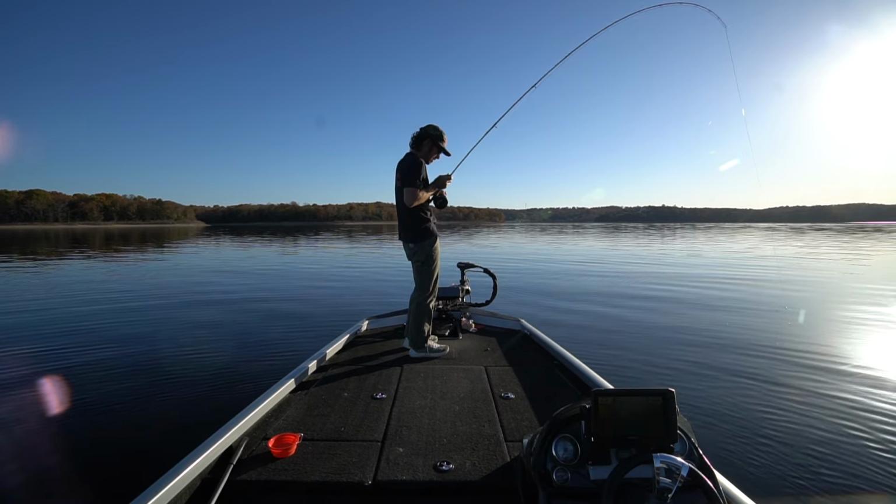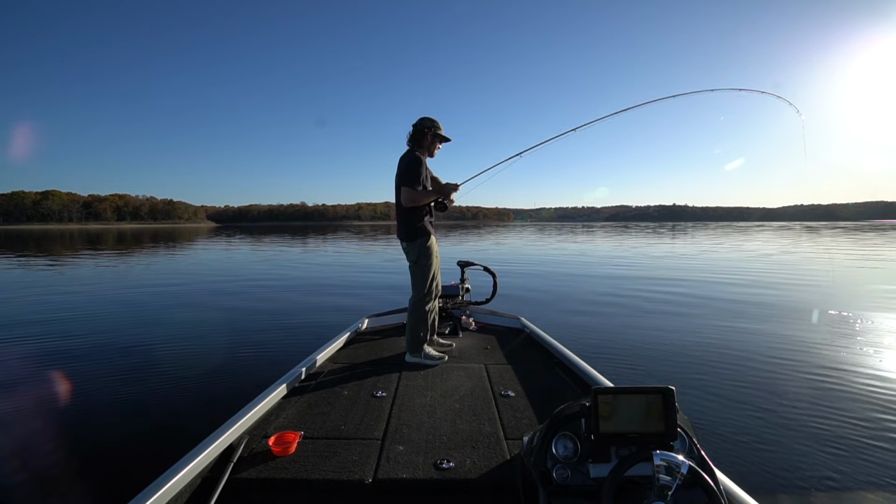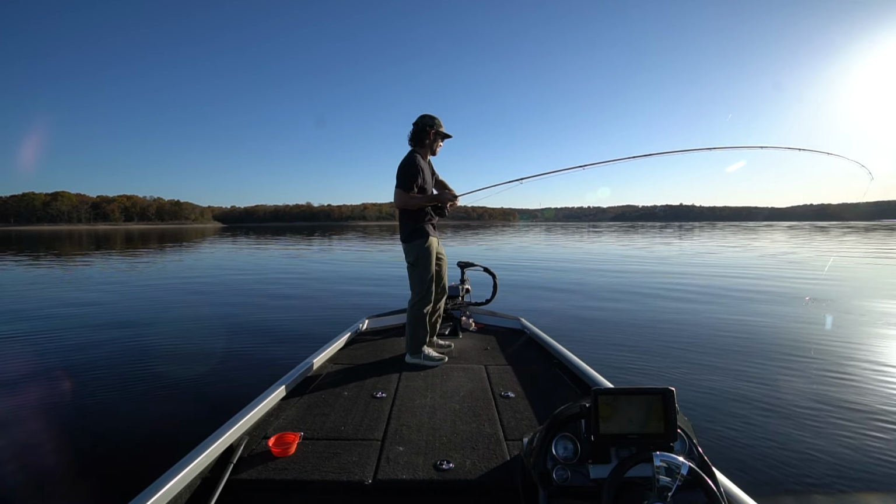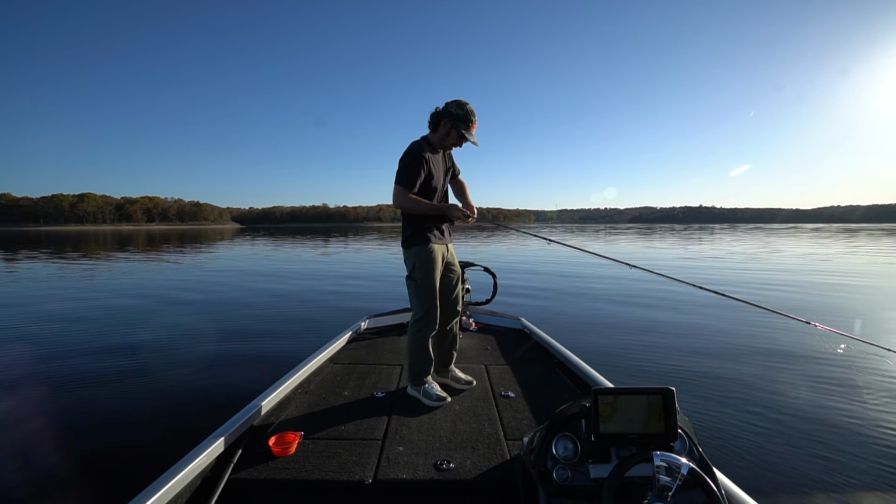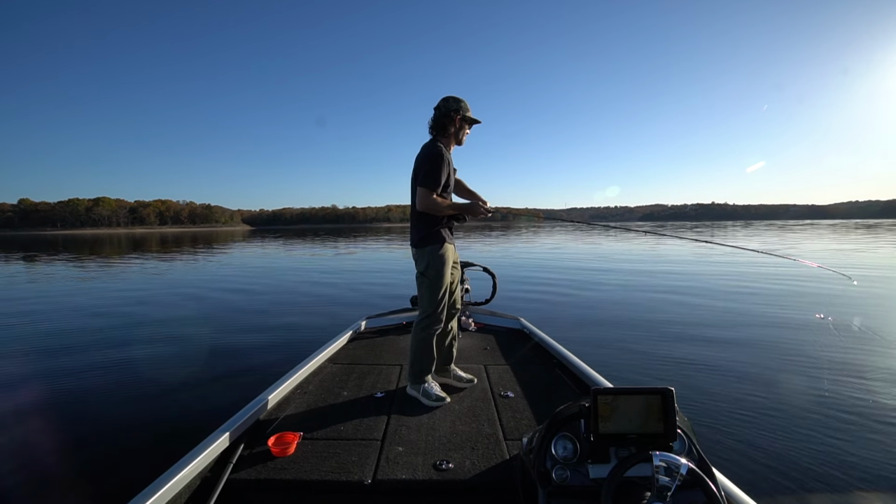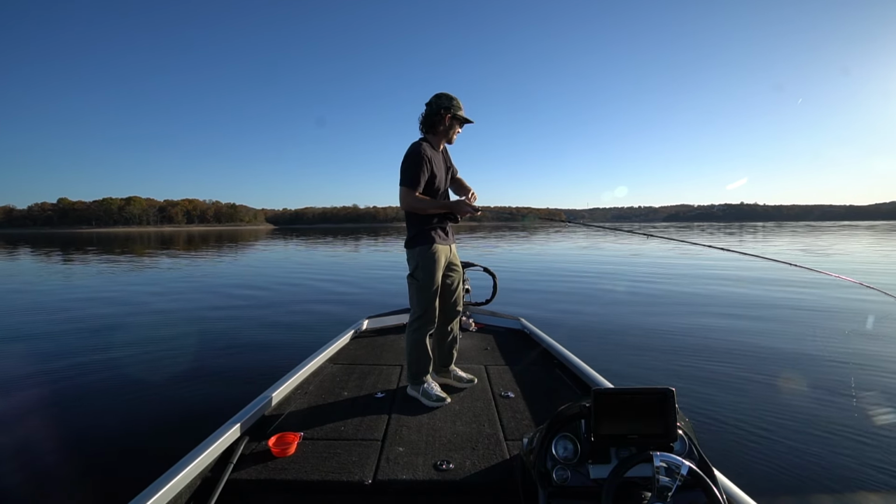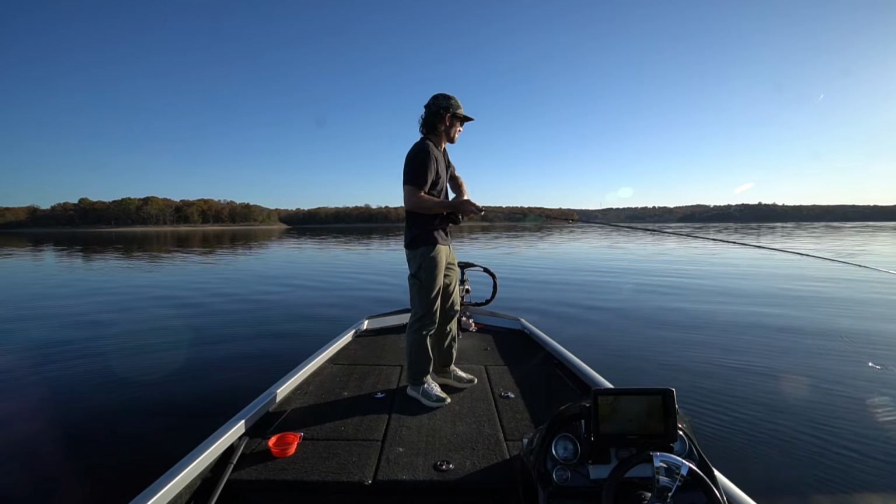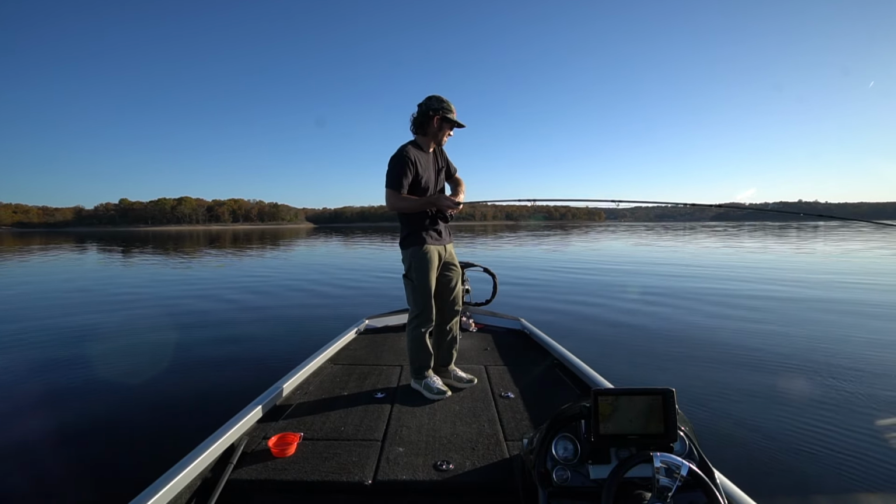And eventually he started really pulling. Wish y'all got to hear the drag on this, because one of the most beautiful sounds in the world, in my opinion, is the sound of a cork drag being pulled. And this is probably one of my biggest striper on fly.